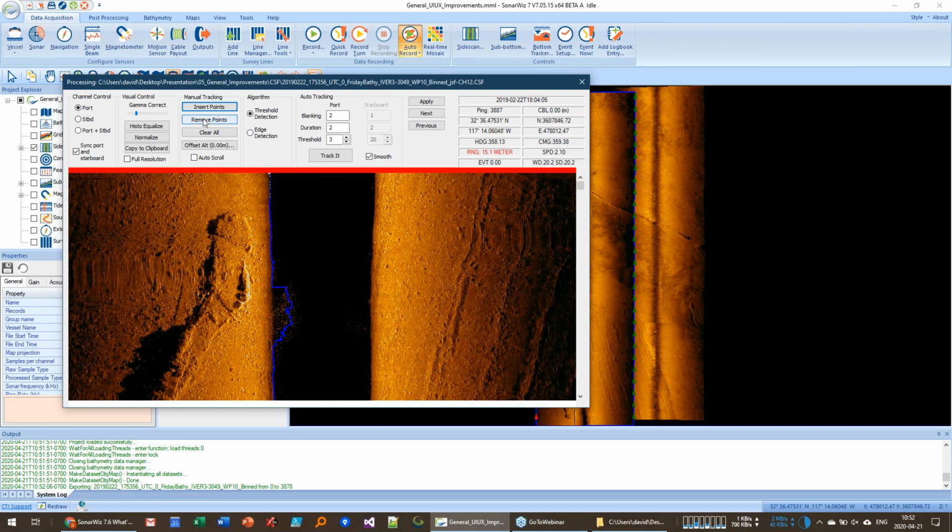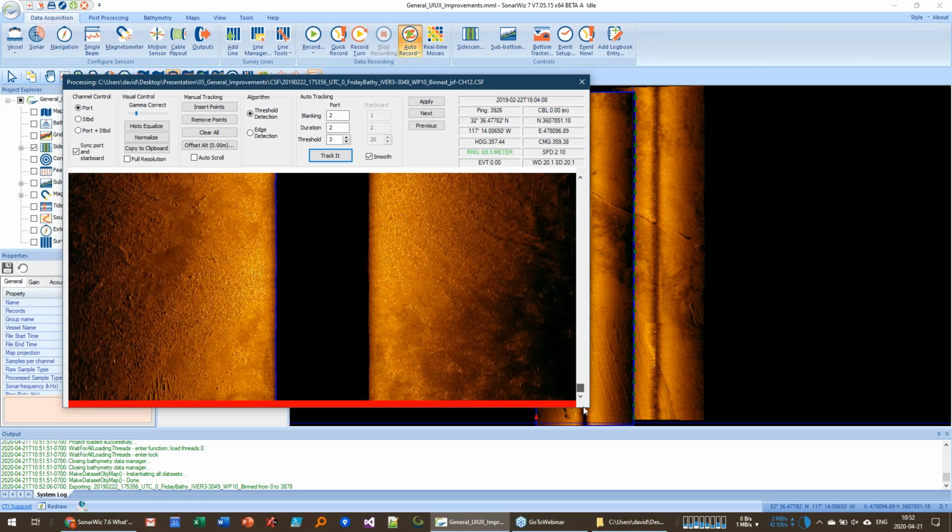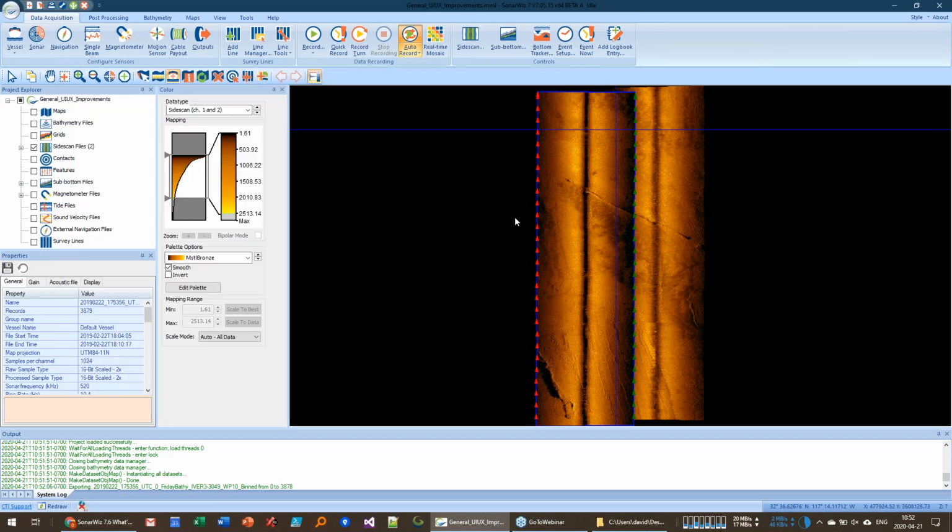It's especially helpful on sub-bottom files, which are displayed left and right, of course, in their waterfalls. But all of the tracking now has this little band where you can click in there. And it just makes it a lot easier to use. So we won't mess with that.